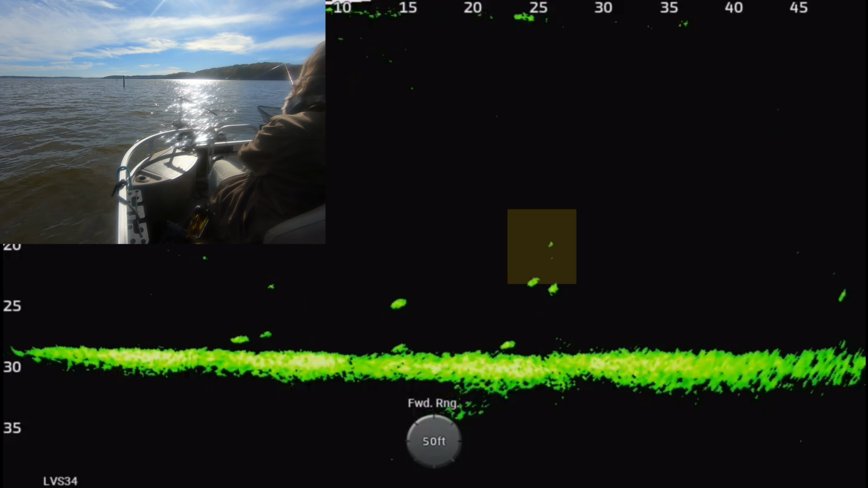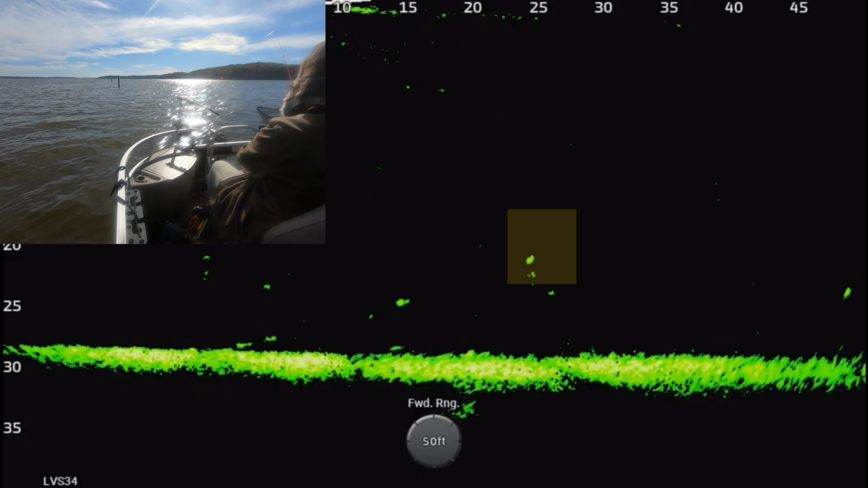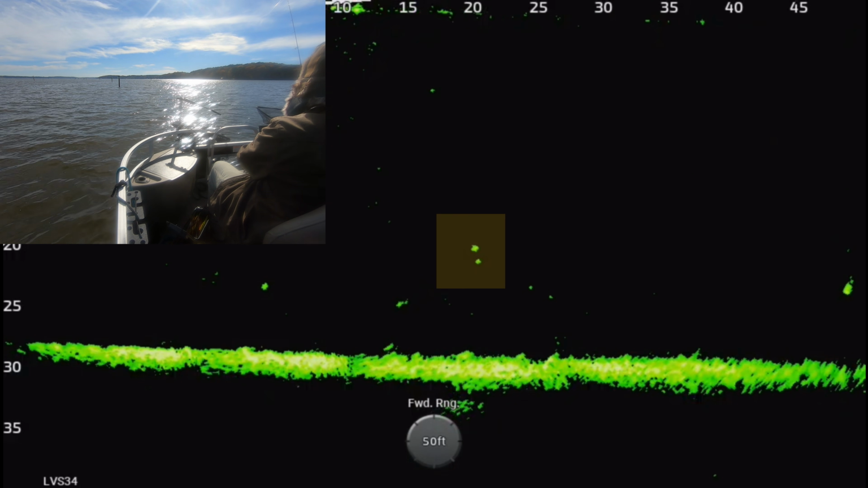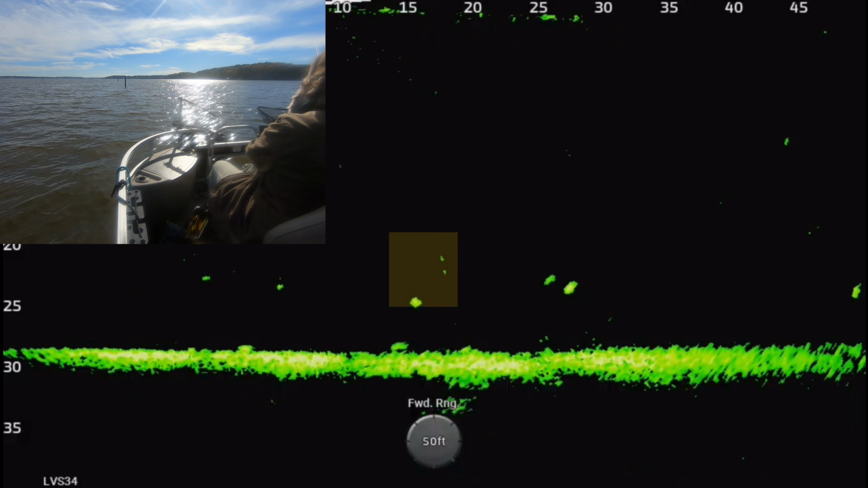And so there's the jigs again. You can watch, I'm coming over all these open water fish. They were not very active. So you see I missed that one that was further out, but I came over one right there, and I'm going to miss a lot of these. They're just not very active out here, these fish that aren't on structure.